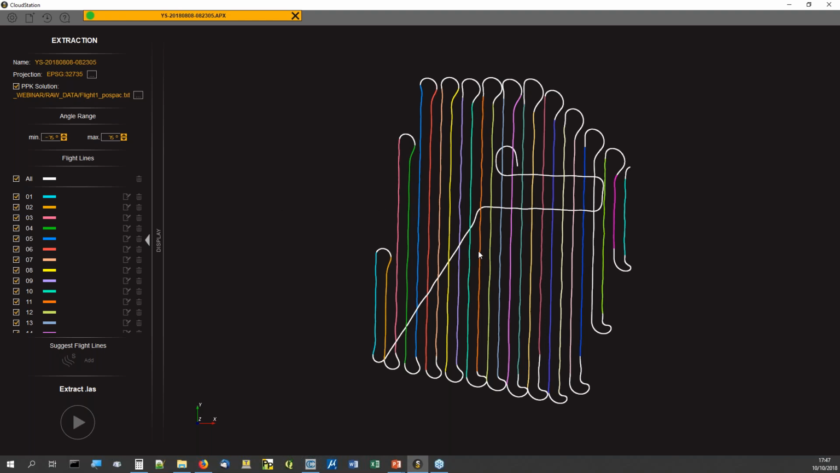And this is where we select the flight lines. After, you just need to press play here, and you will generate the LAS files.